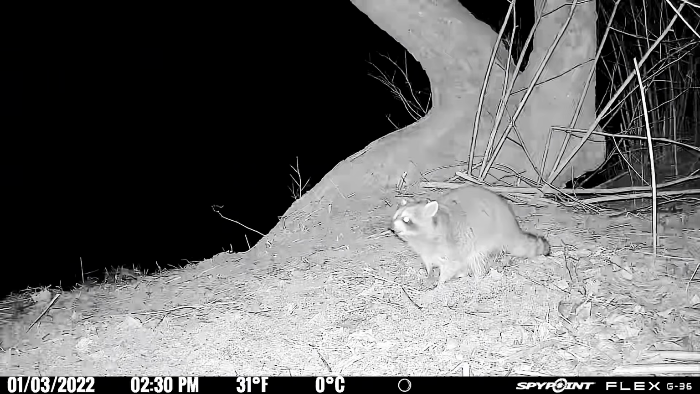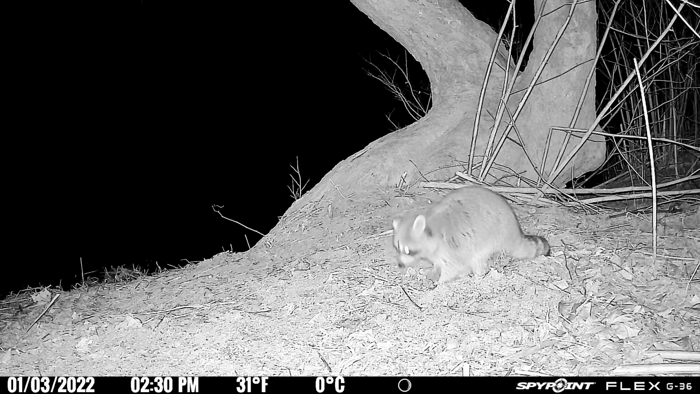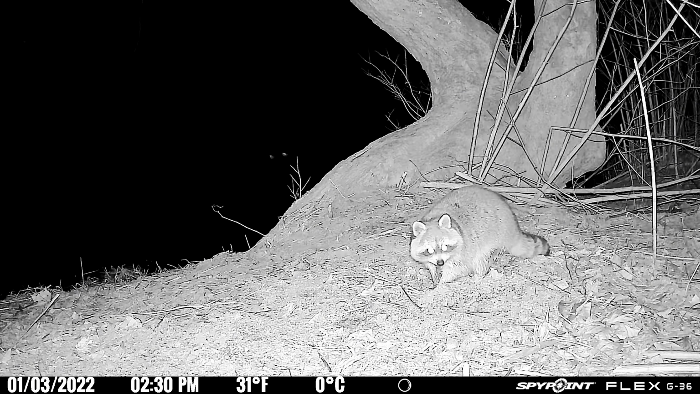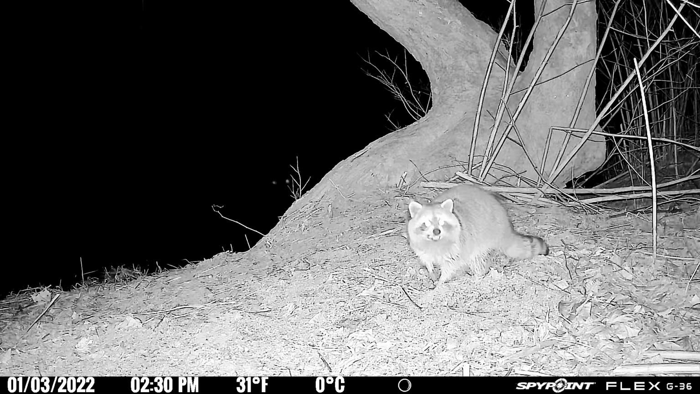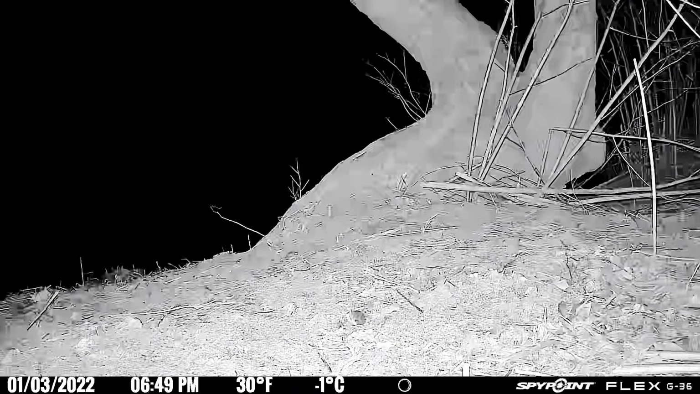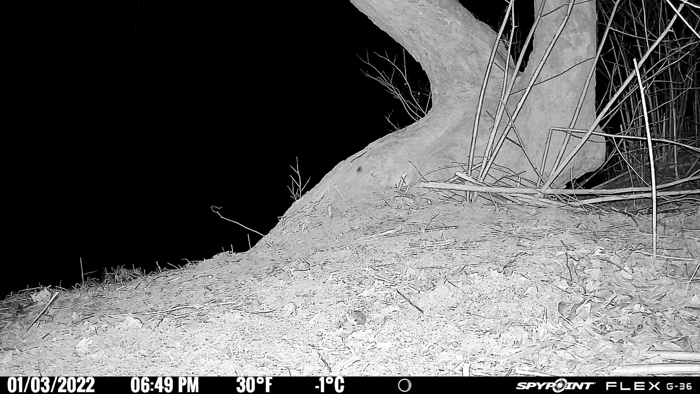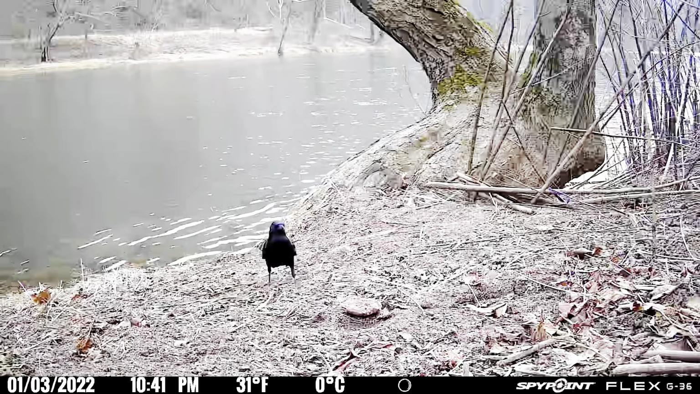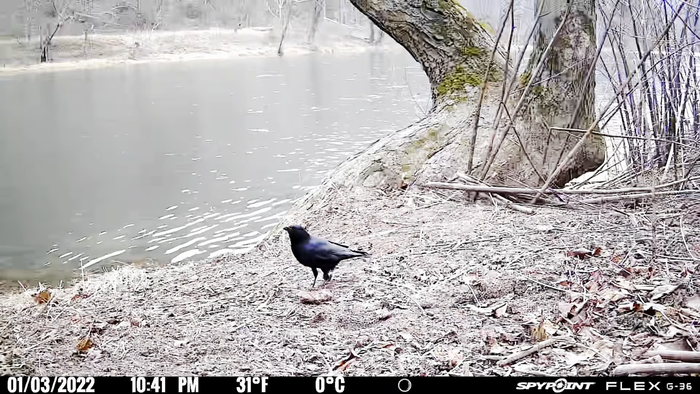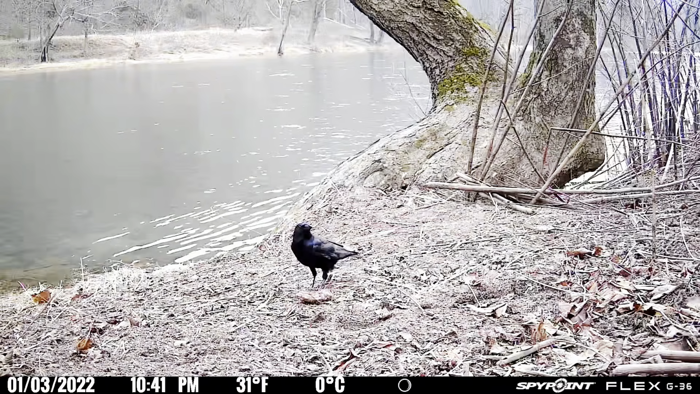And the raccoon's back, chowing down. He's really taking some big bites there. Thought this video was pretty neat. That mouse, he's having a heck of a time climbing up that tree, but he's running all around there. Here's a crow coming up for a bite. He's got quite the big bite there, too big for him to fly off with.